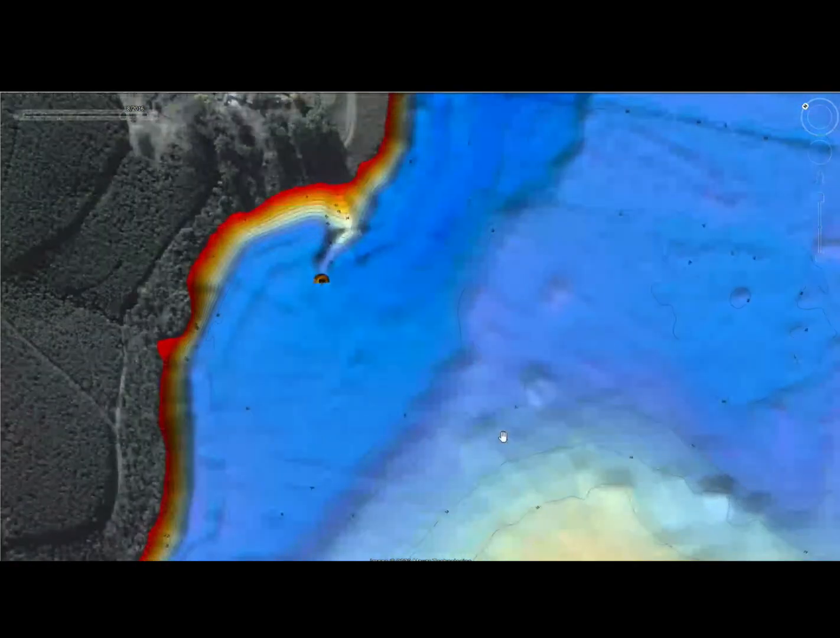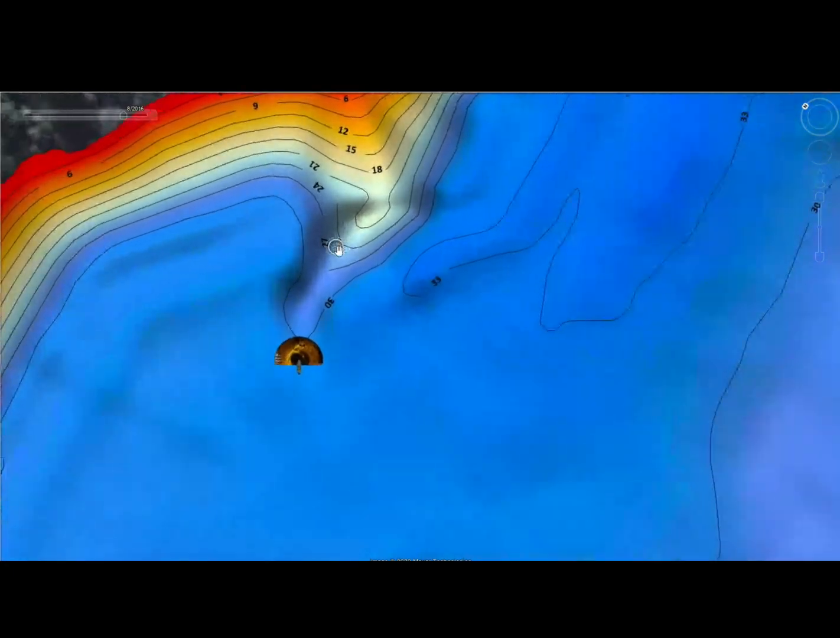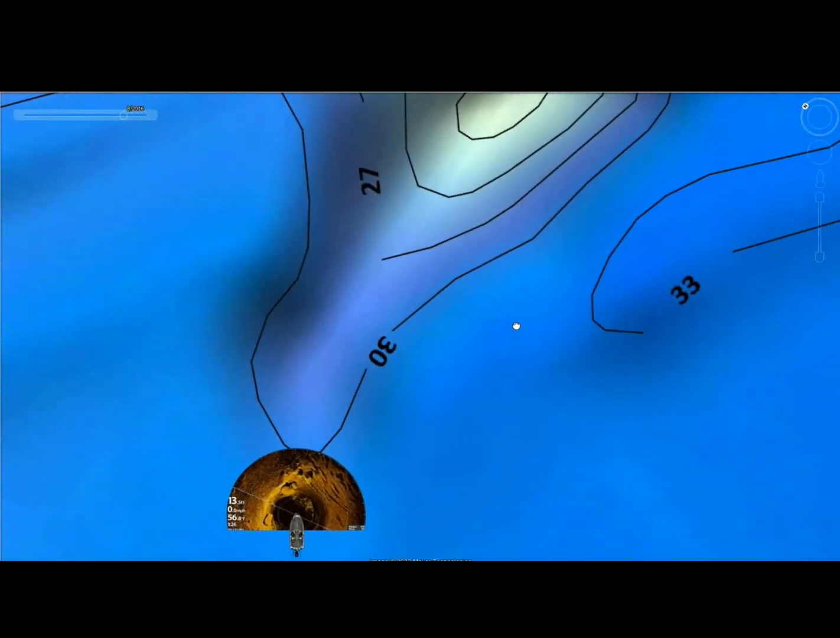There's absolutely nothing wrong with it. But the problem is when you zoom in close, and with a lot of charts you'll never see the manufacturer or the creator zooming in close. They just won't do it, because this is what happens to typical shaded relief. It just blurs out, and this is HD.